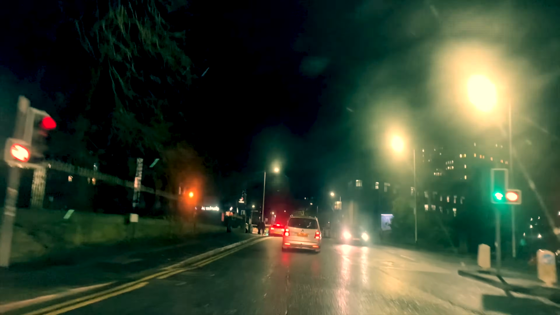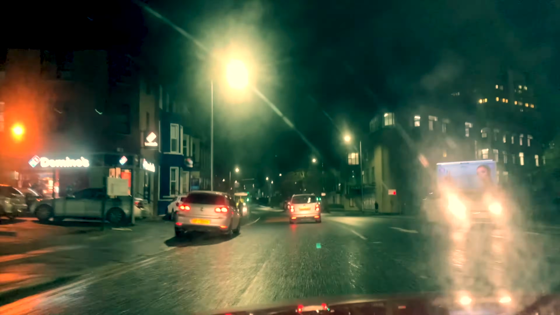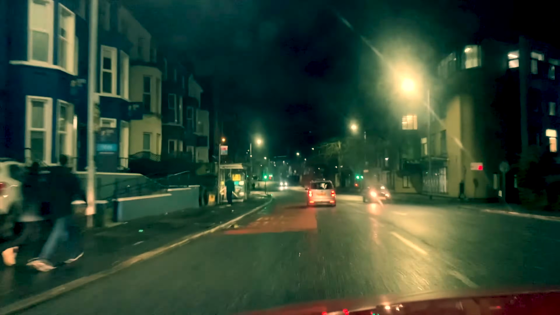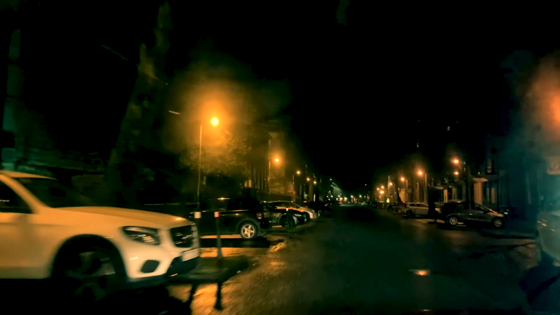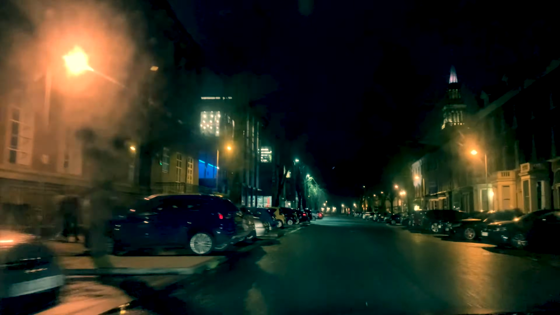Sandy Row is just on our right now, but we're heading straight up towards the City Hospital and then turning left into Elmwood Avenue, one of the big streets that take you up to the university. This is a beautiful broad tree-lined street, and at the top of it, on the left-hand corner, we see the brand new Queen's Students' Union.